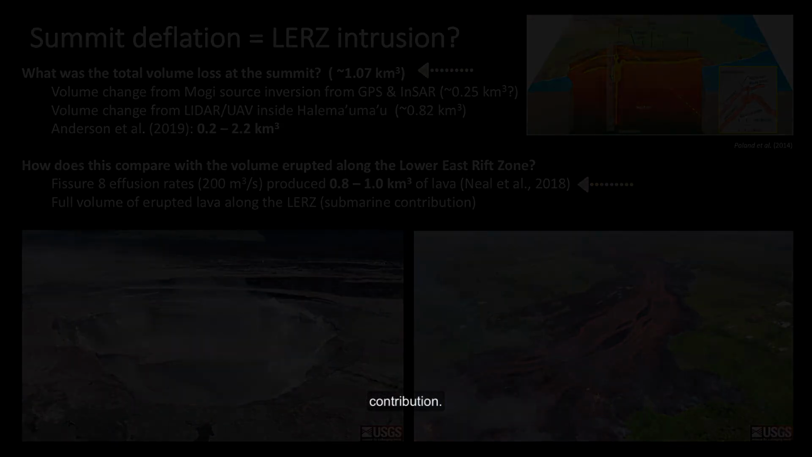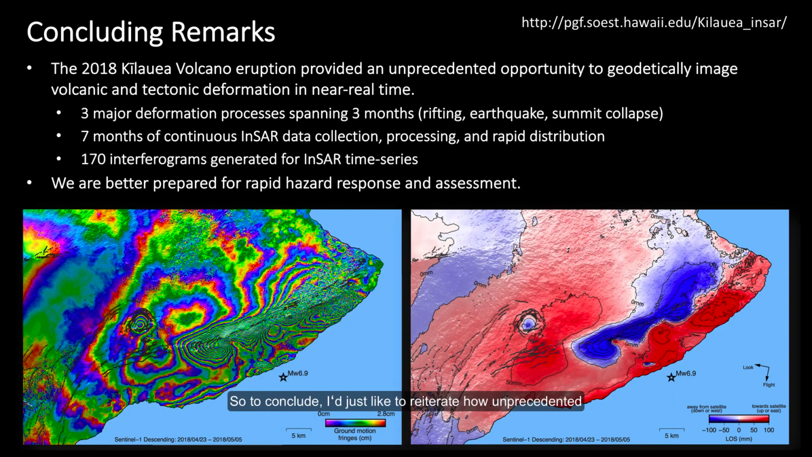submarine contribution. So to conclude, I'd just like to reiterate how unprecedented this opportunity was to geodetically image the 2018 Kilauea volcano eruption in near real time via 3 major deformation processes that took place over a span of 3 months. And of course, the relaxation processes in response to these events lasted much longer. To observe the full range of this ensemble event, 7 months of quasi-continuous InSAR data were processed and rapidly distributed to the scientific community.